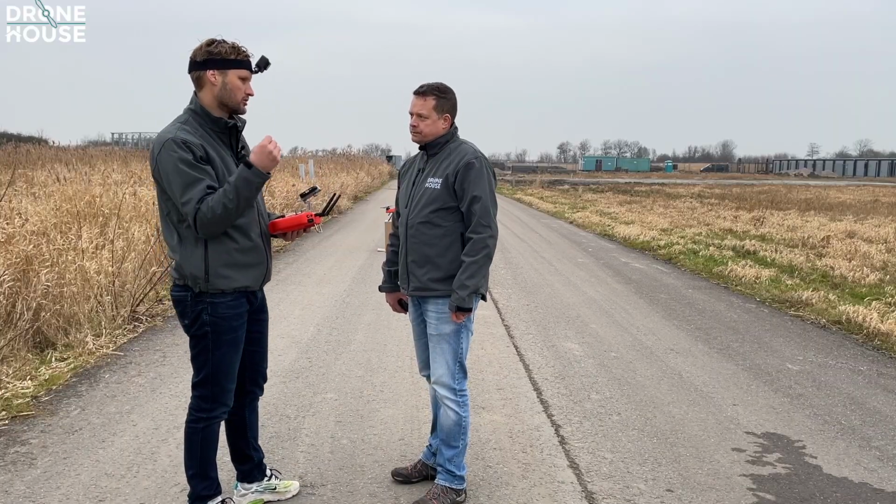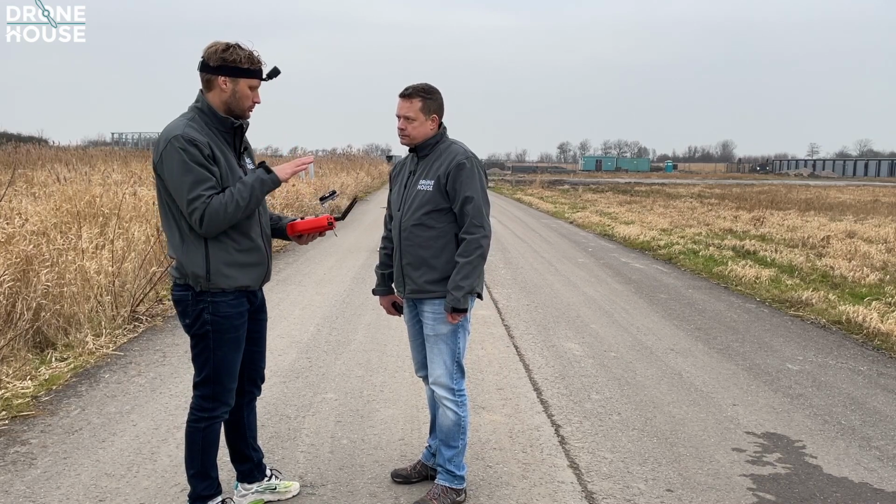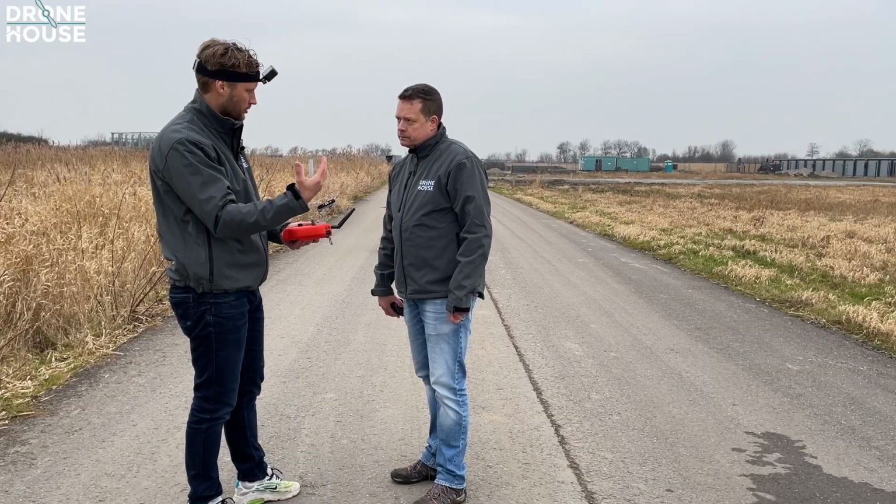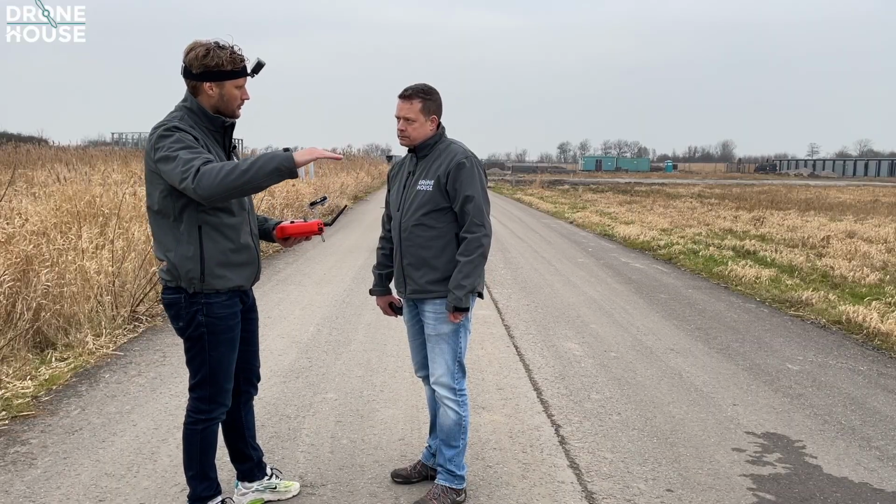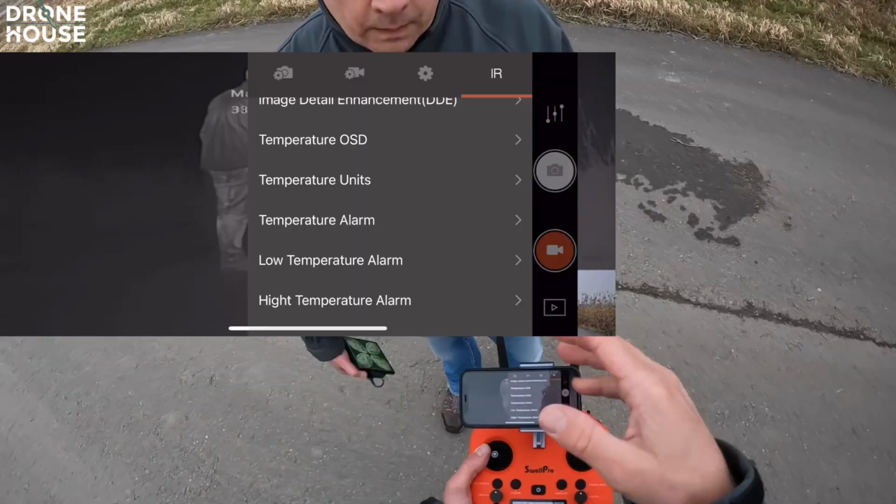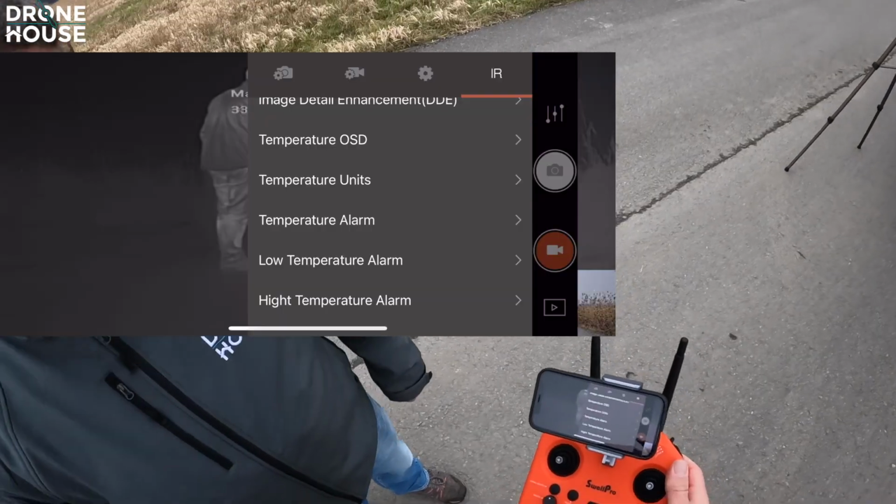So what you can basically do is say, okay, I want the temperature above 15 degrees, and it's fully adjustable within this temperature alarm. Everything above 15 degrees, I want it to be highlighted, so that you can very effectively scan a certain area. I will show you, and we can perhaps fly over. You also have it the other way around for low temperature alarm.